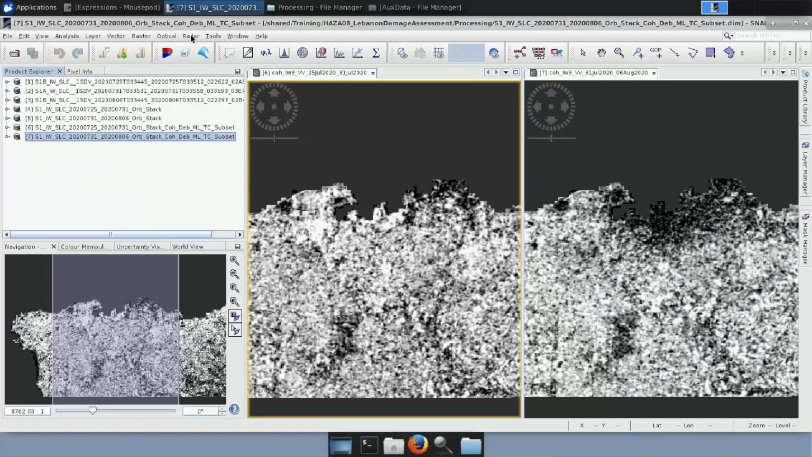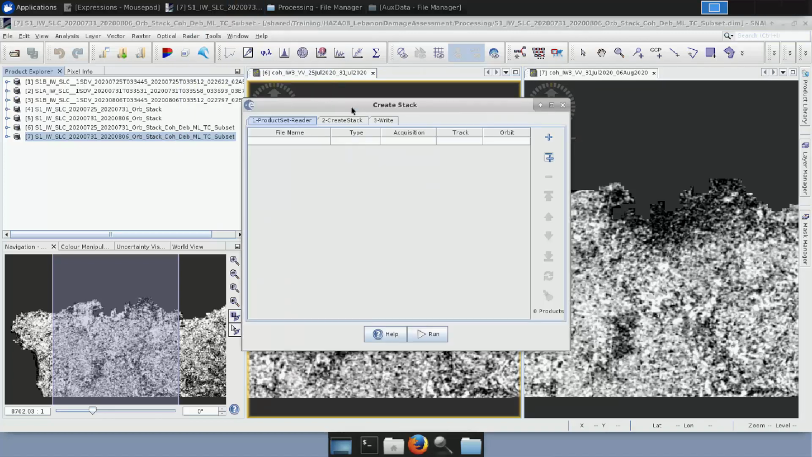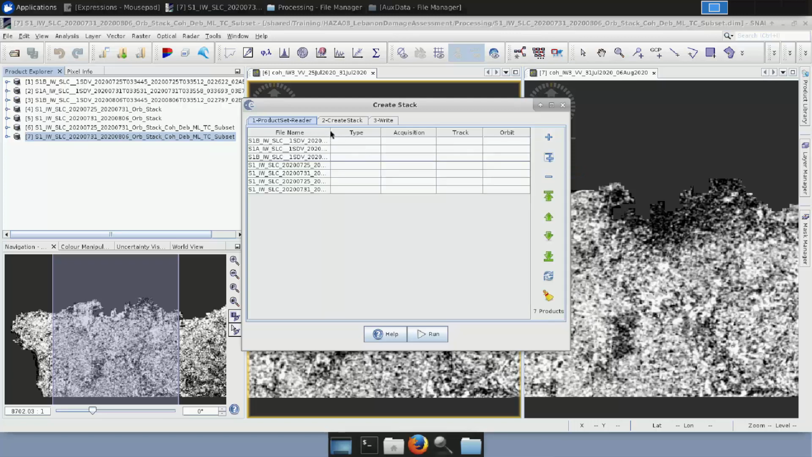We go here in Radar, Co-registration, Stack Tools, Create Stack. Here in the Create Stack, the only two we need are the two final products, the number 6 and the number 7. Just to be quick, let's click here Add Opened, and here on the left it will add all the 7 products that are already opened here on the Product Explorer window.